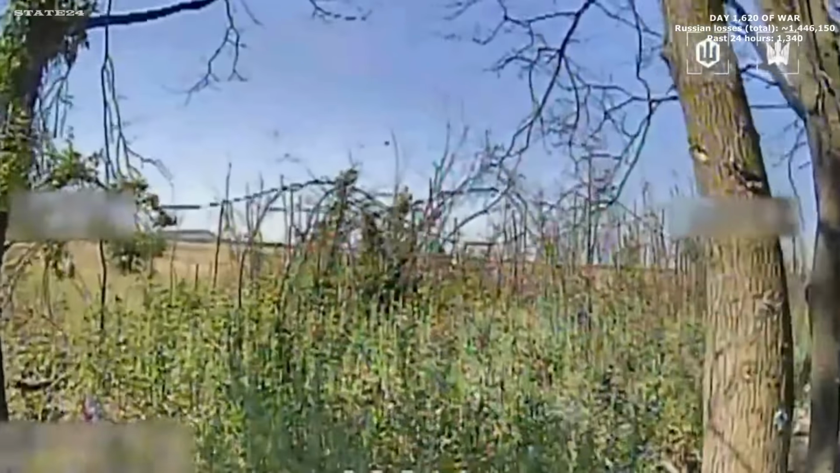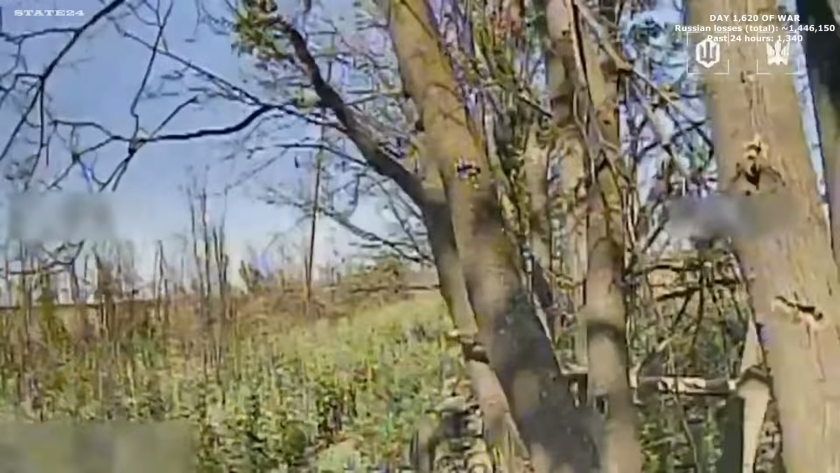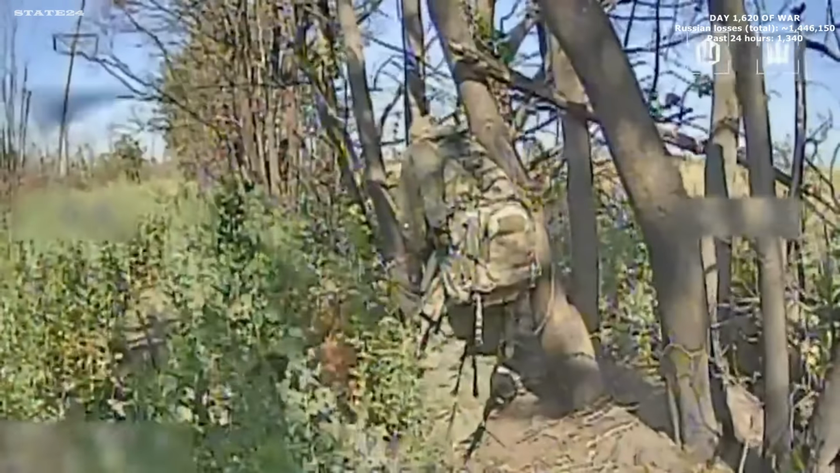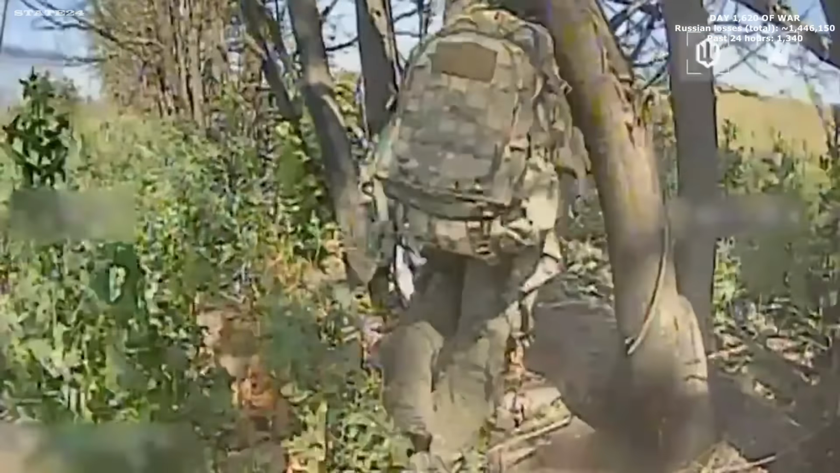Another soldier remains completely still, believing the drone will pass without noticing him. The wait proves meaningless. The drone closes in and launches the attack.